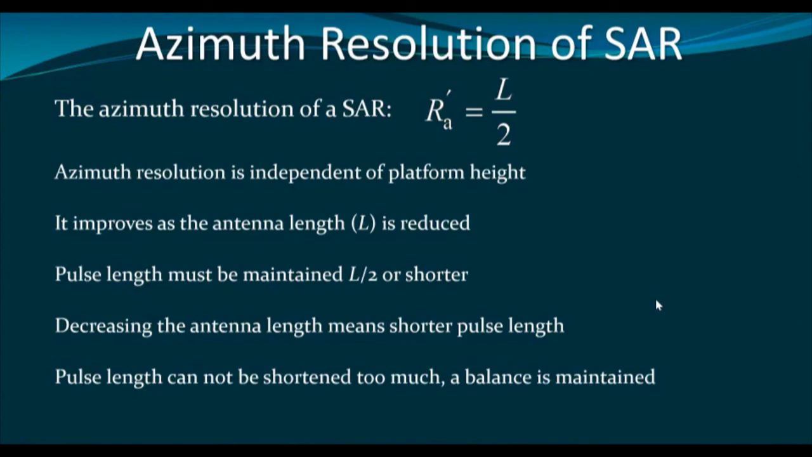But it is not like that, because if we reduce the pulse length, we have to go for shorter wavelengths, and shorter wavelengths are not desired. And also we have to increase the bandwidth. So wider bandwidth is also not desired. That is why a balance is maintained to design the antenna length.